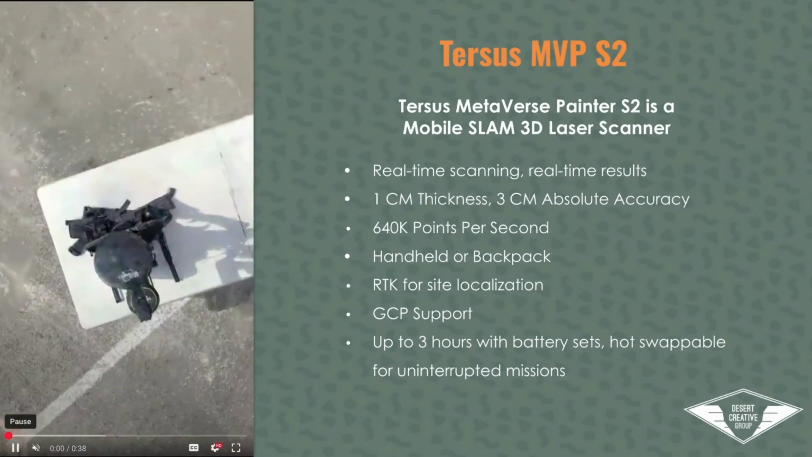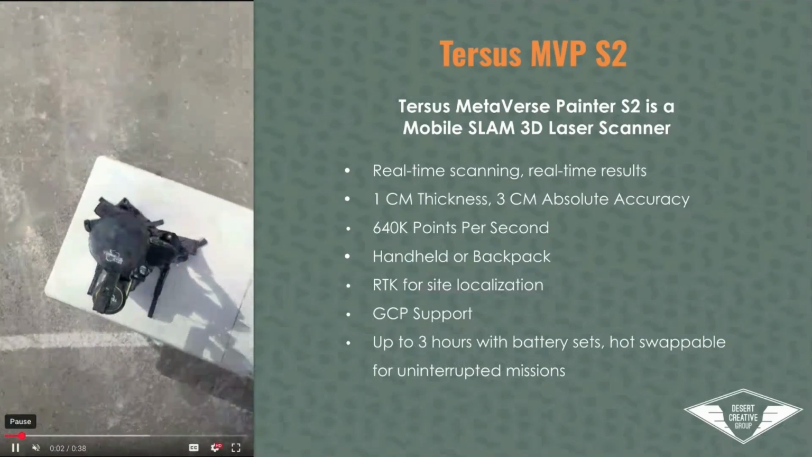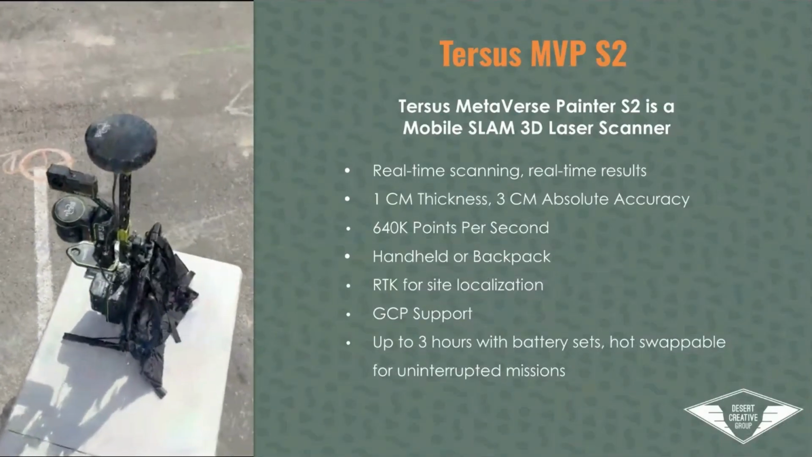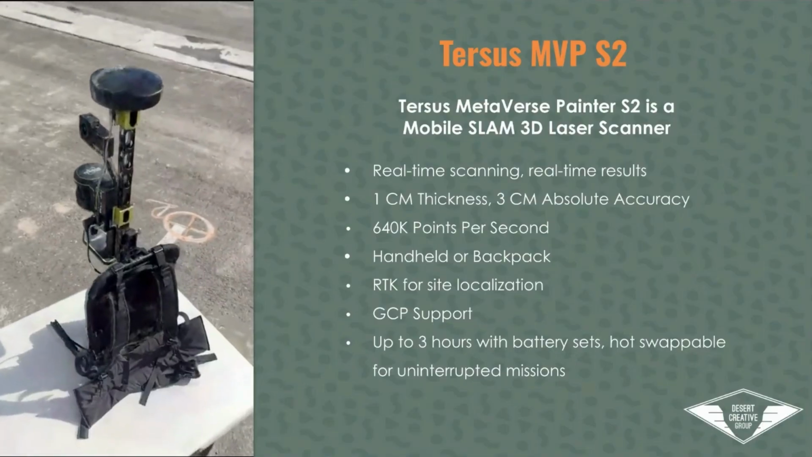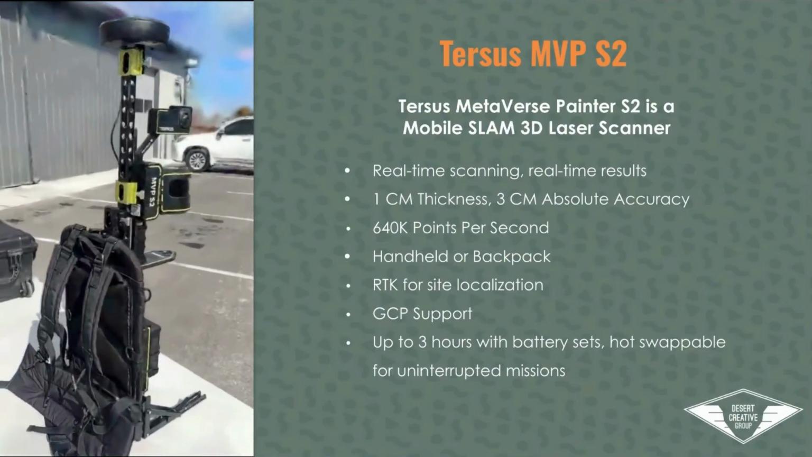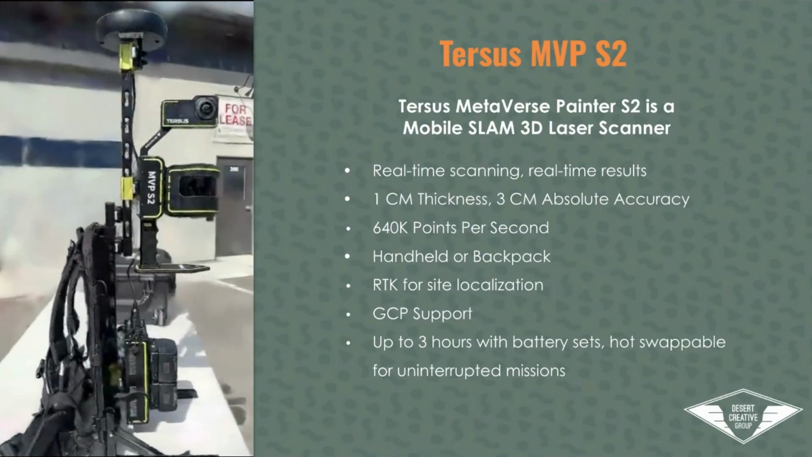Moving beyond that, we've seen less than 3 centimeter absolute accuracy, which we'll touch on here in a bit. And the nice part is we can use RTK for localization. We can also use GCP support if we don't have GNSS. Maybe we're working indoors or in an environment where we don't have N-trip available.